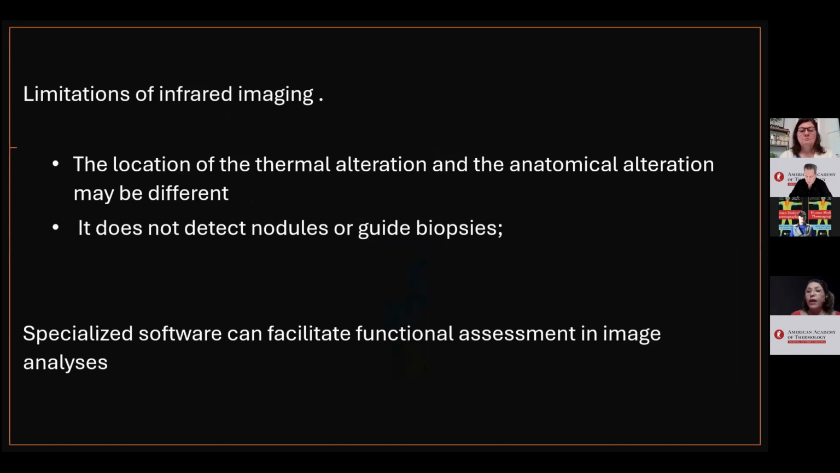Infrared vision has limitations like any other assessment. Among them, the location of the thermal alteration and the anatomic alteration may be different. It does not detect nodules and does not guide biopsies. Specialized software can facilitate functional assessment in image analysis.